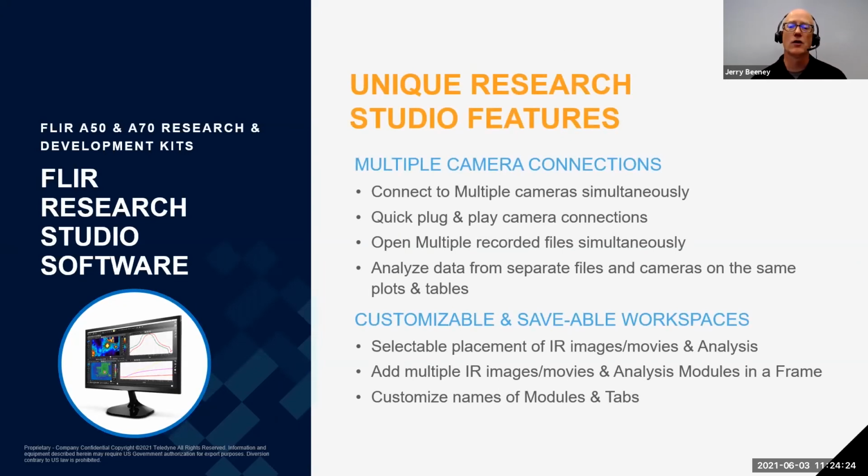So if you're not familiar with our new Research Studio software, that new platform does provide a number of unique features that allow you to quickly acquire the thermal data you need to support decisions, without, as I mentioned, the need for extensive training. And the ability to connect, view, and compare data from multiple thermal cameras. You can connect multiple thermal cameras to the software all at the same time. You can open up multiple recorded files simultaneously. That means that you can analyze and compare critical temperature information in some really unique ways.